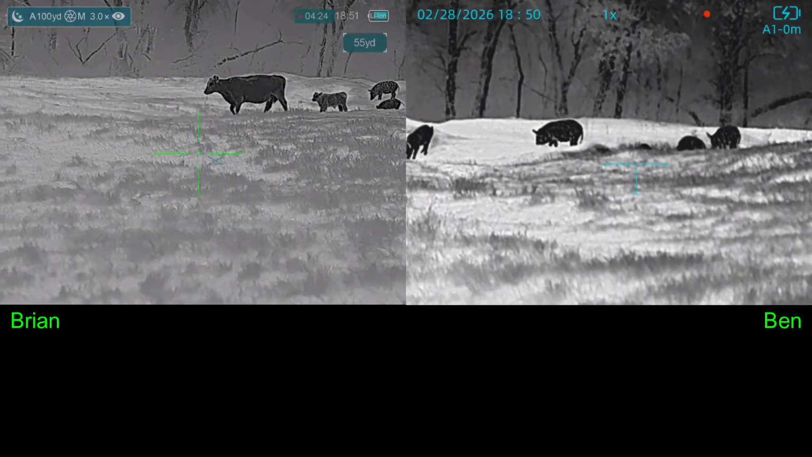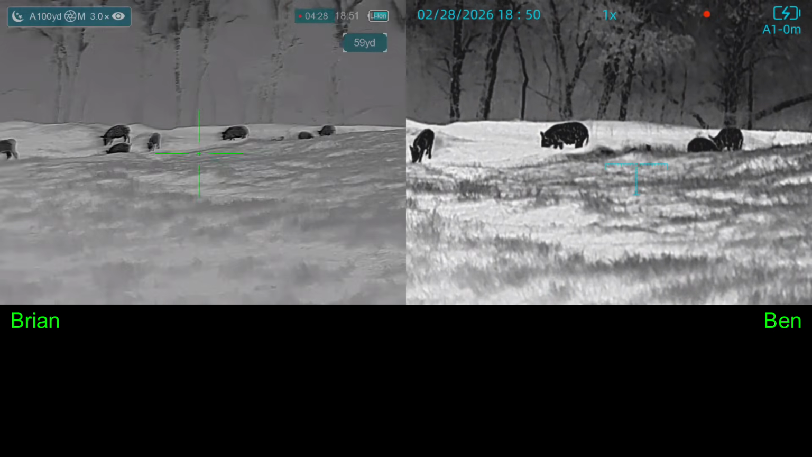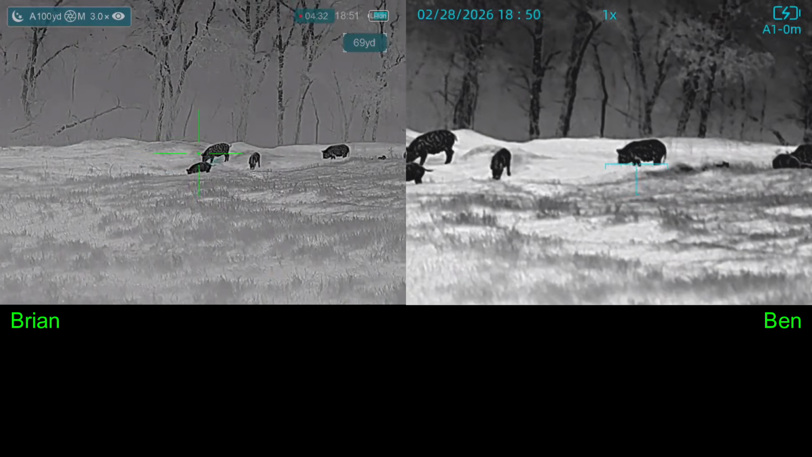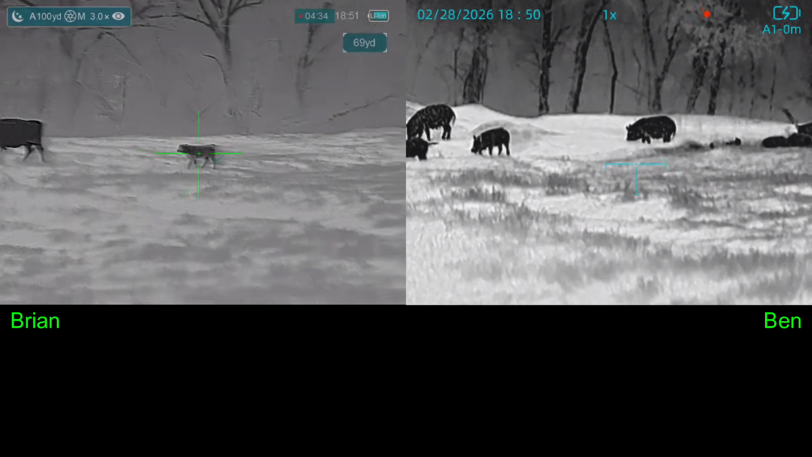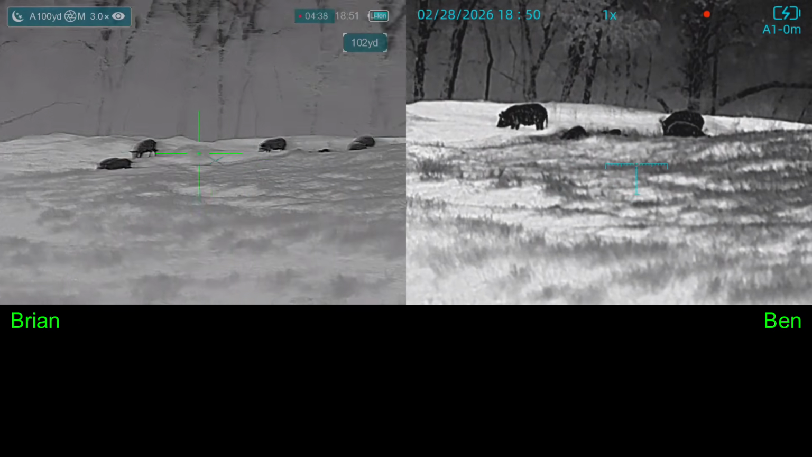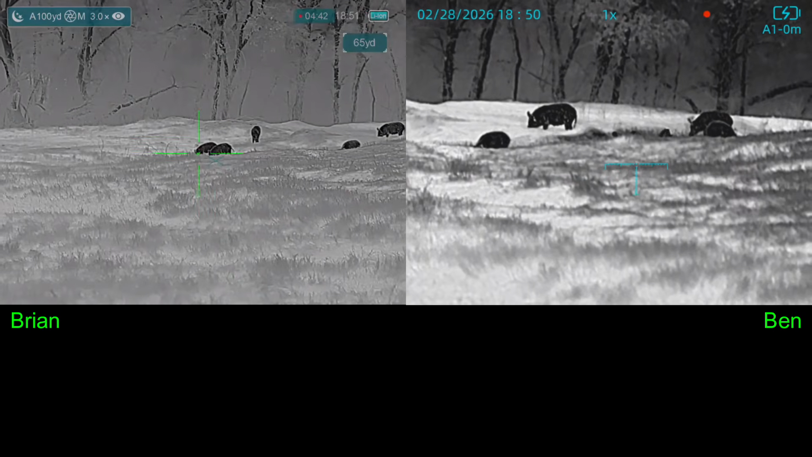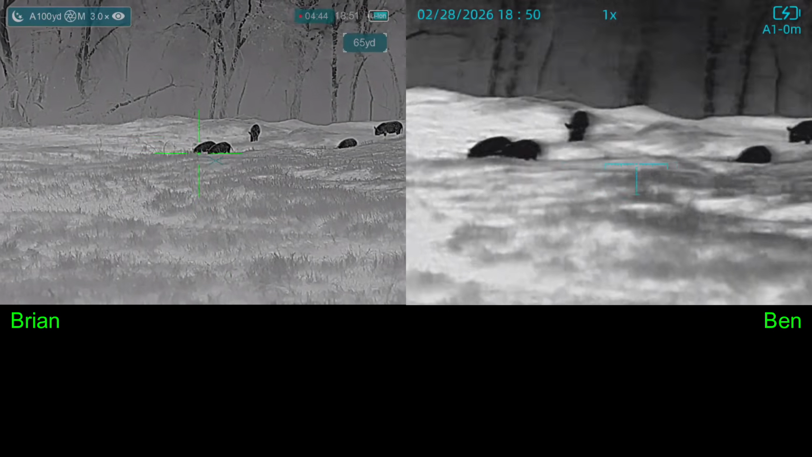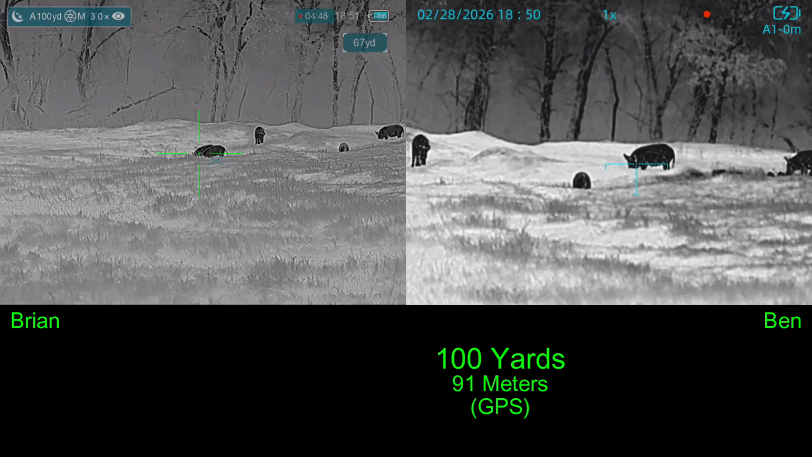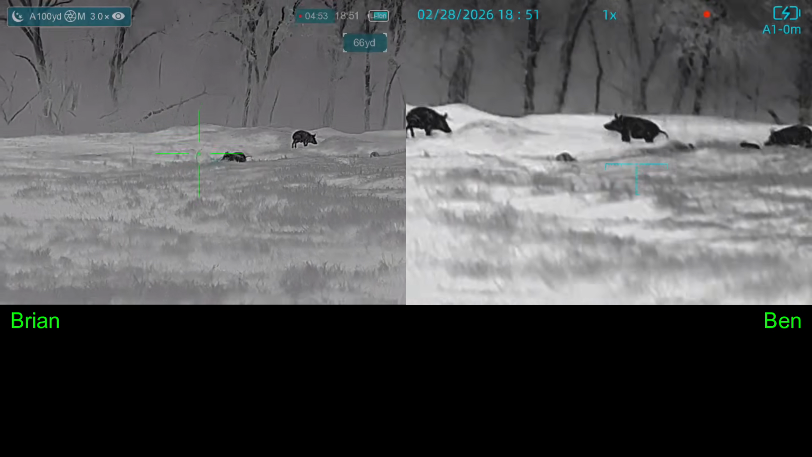So Ben calls out his hog. On the left or right? And I'm not certain that he and I can both see all of the same hogs. So I've got the one on the left. Coming in if you want to wait for a double. And then Ben suggested I wait for a double or a twofer. Are you ready? I am ready. Hold on. 3, 2, 1.